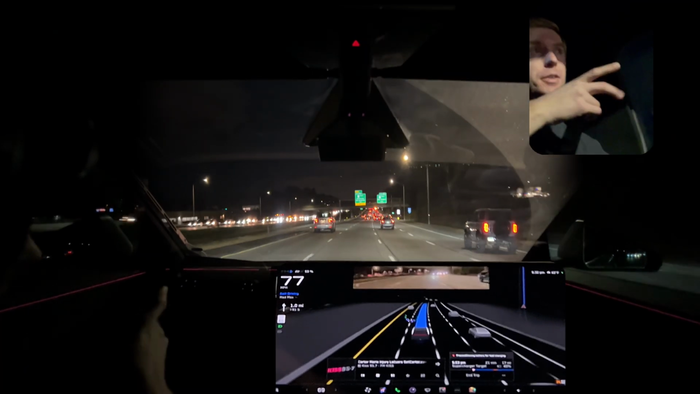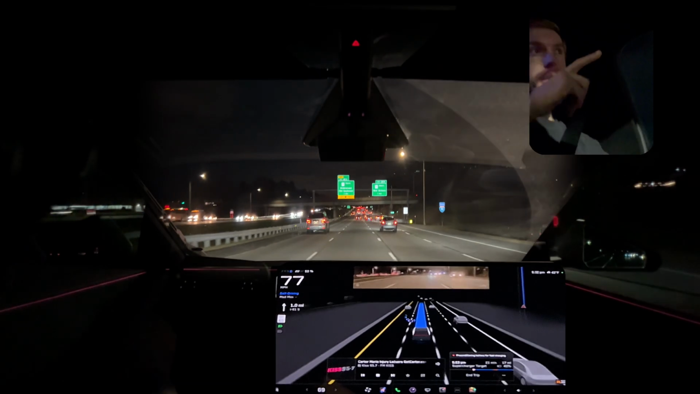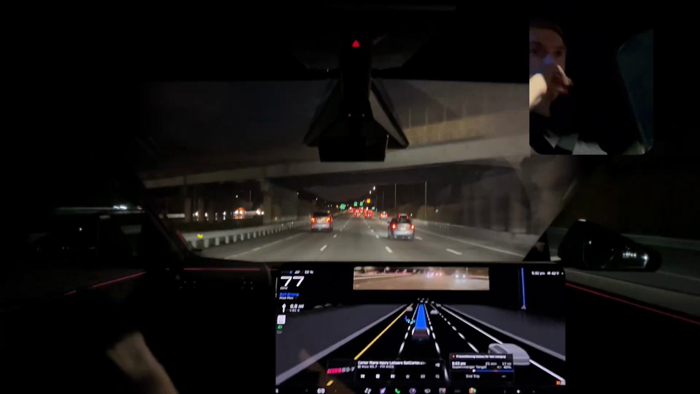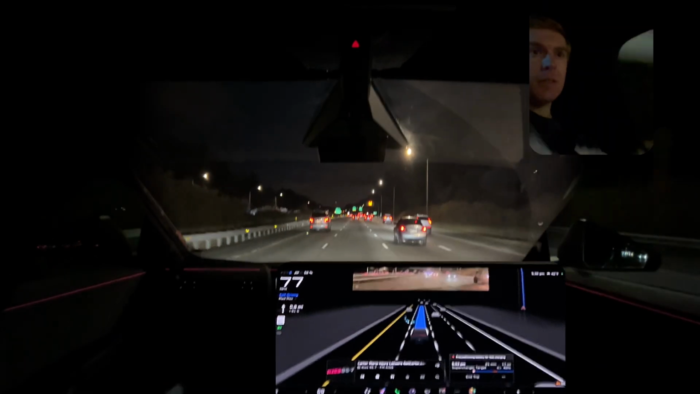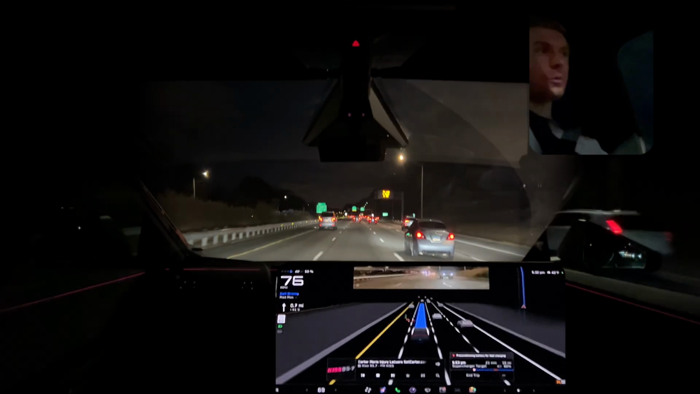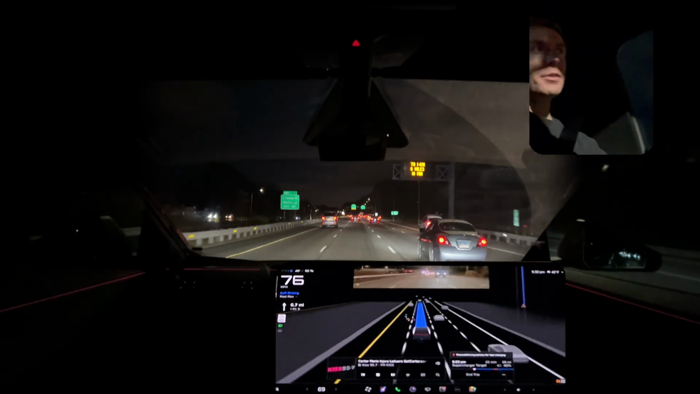Interested to see how FSD handles the, I think those are tow truck lights. I don't know if we're going to pass them before the 91 interchange, but you know how tow trucks sometimes have their flashing yellow lights on in traffic.